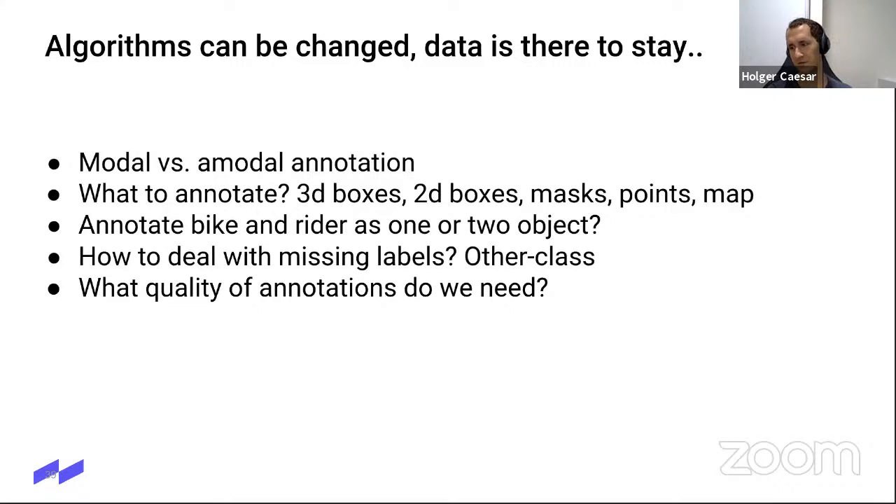So in academia, we don't care much about the data. We just take whatever data set is out there. We run our model on that, and we hope for good results. But in a company, you are responsible for the data. And any bad decision will follow you for the next many years. So some important decisions are, for example, should you do modal or amodal annotation?